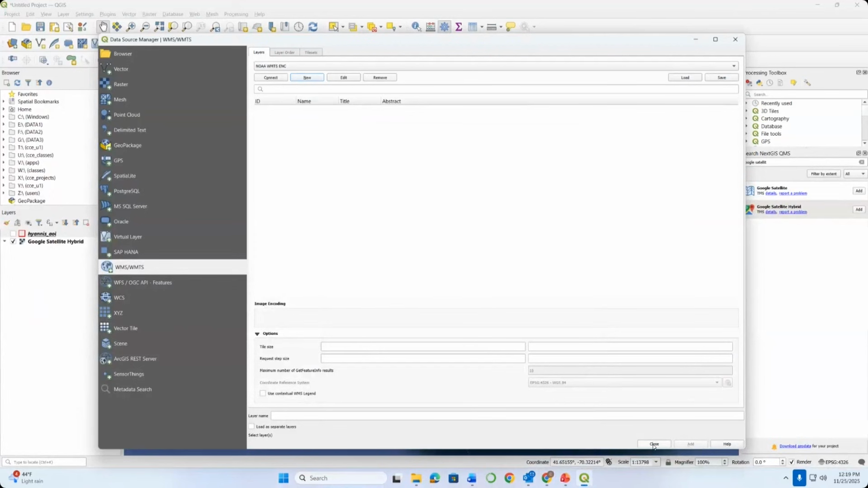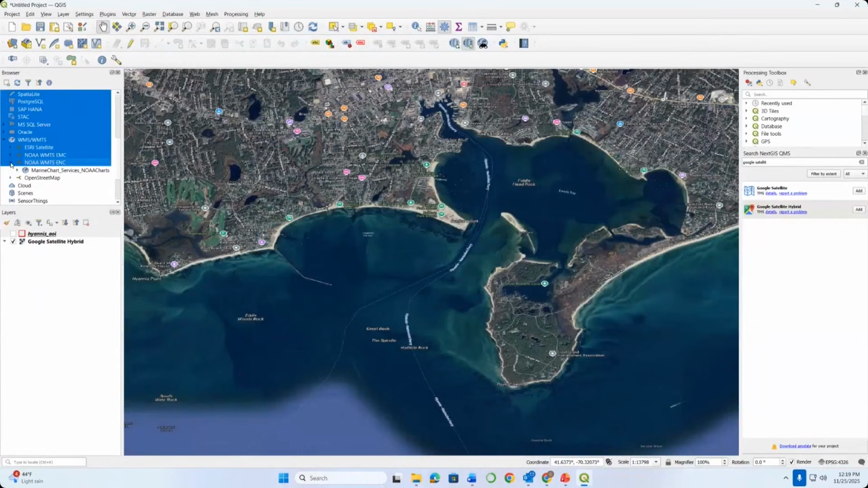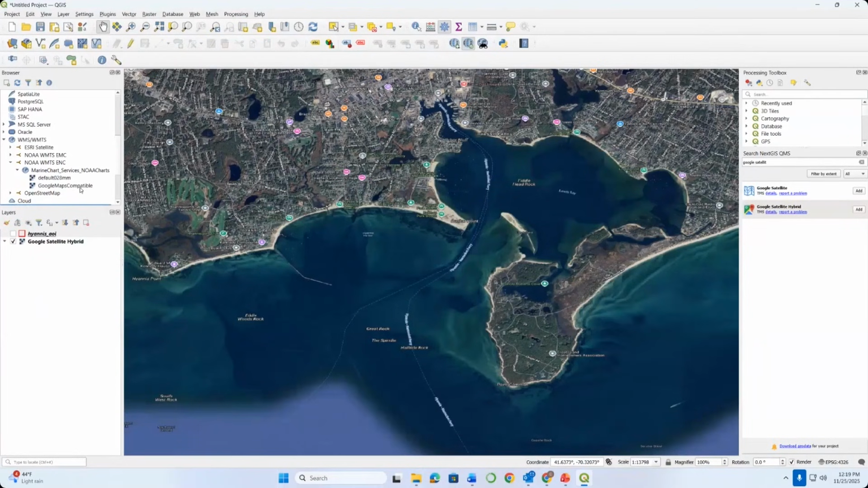Okay, and then I can close out of this box. And then back over here, now when I scroll down in this browser, I scroll down to where I see WMS, WMTS, expand that, pick the one that I just added. I want to expand it and expand it again until I see something called default 028 millimeter. And I'm going to right click that and say add layer to project.